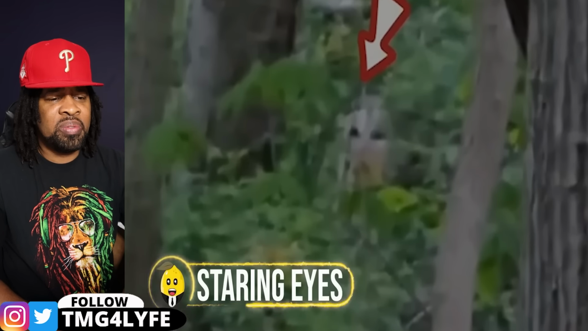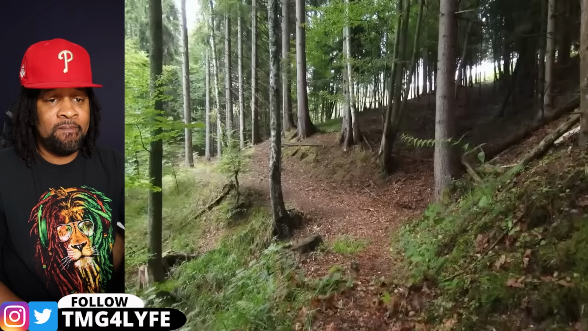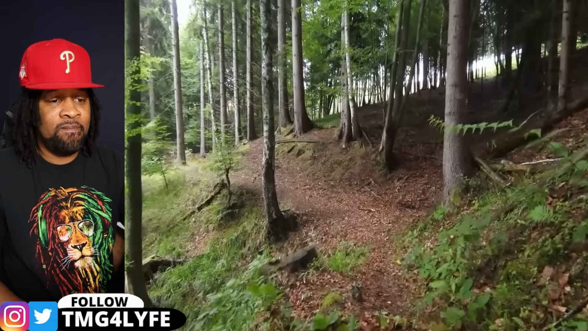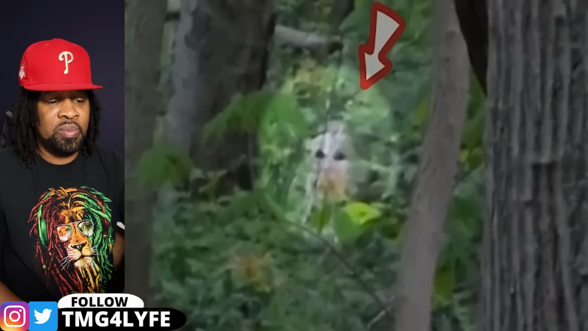Staring eyes. Out in the wild, you never know how many eyes are watching you, but this guy managed to notice two creepy, staring eyes fixed on him. A wildlife researcher was wandering around this dense forest and recording everything around him. Suddenly, he zoomed in and saw a white face with creepy, dark eyes staring right at him from a distance.